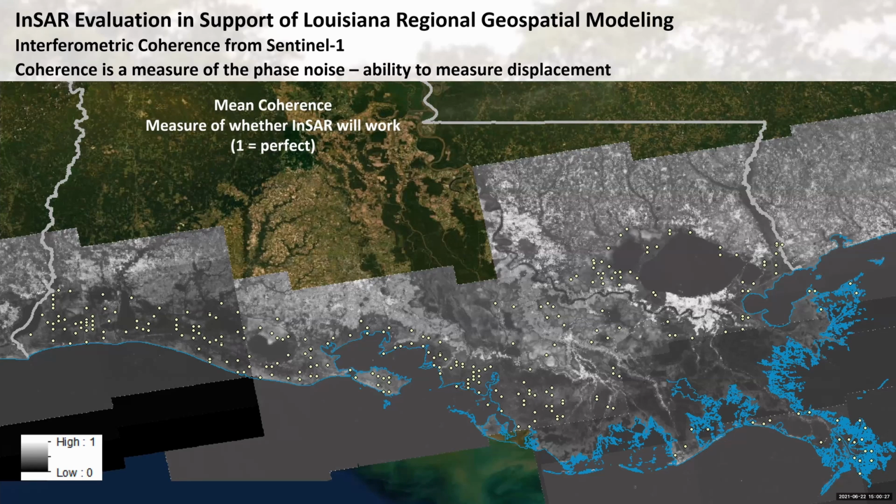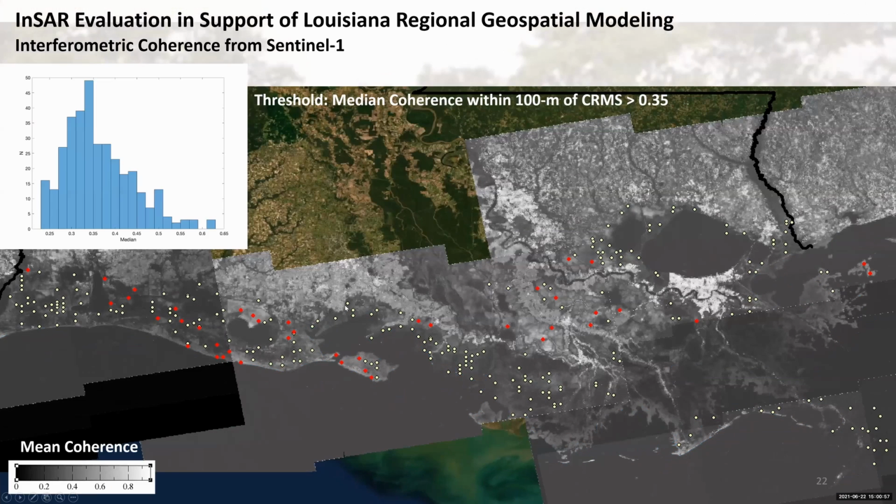Now, the light gray areas have modest coherence, and so it's not clear whether they will be good or not. Probably the brighter ones in there will have some areas that work, and then the ones that are really dark are very similar to water, and you're just not going to be able to make InSAR work in those areas. So next slide, please.